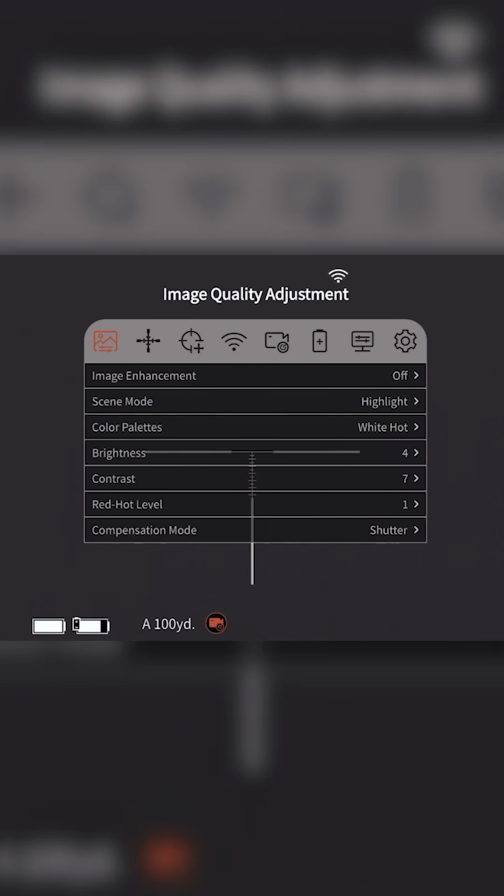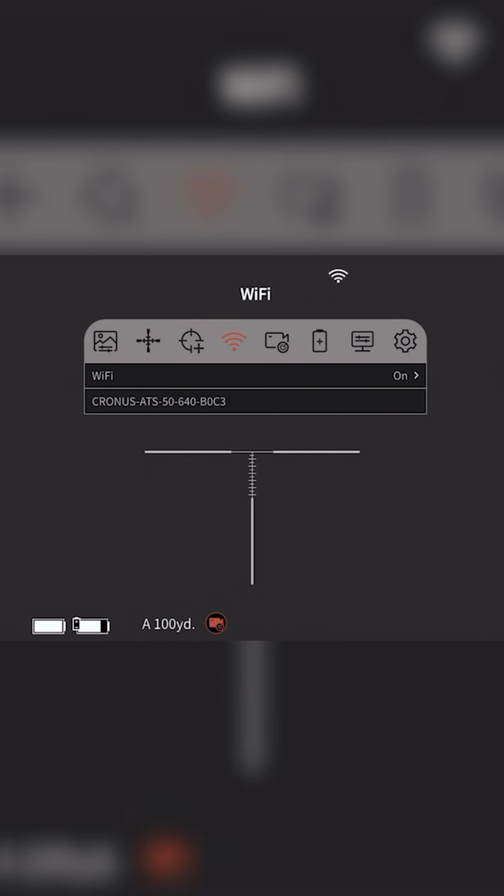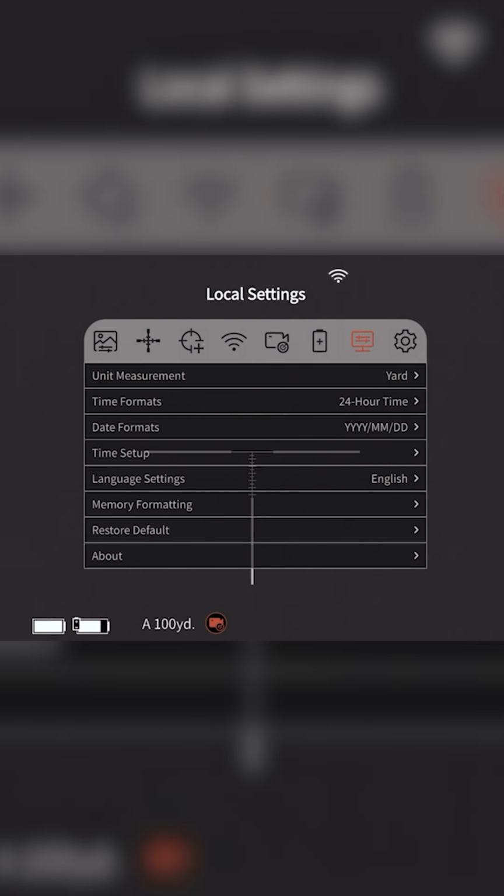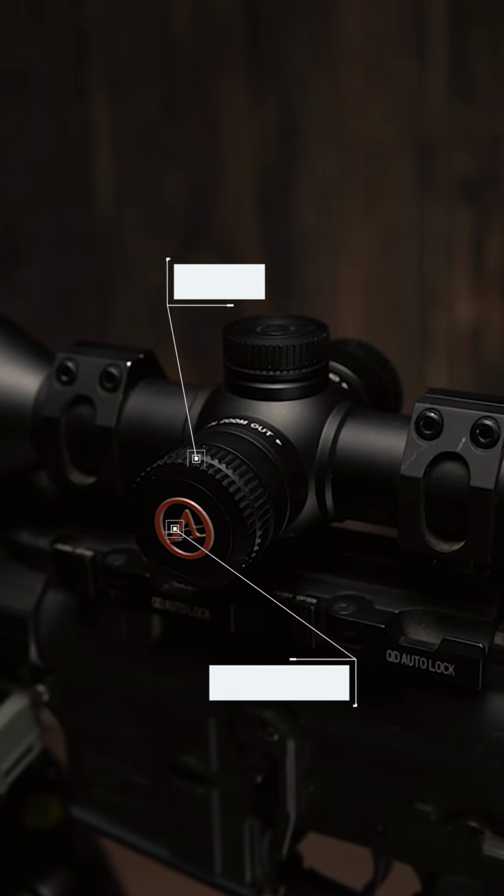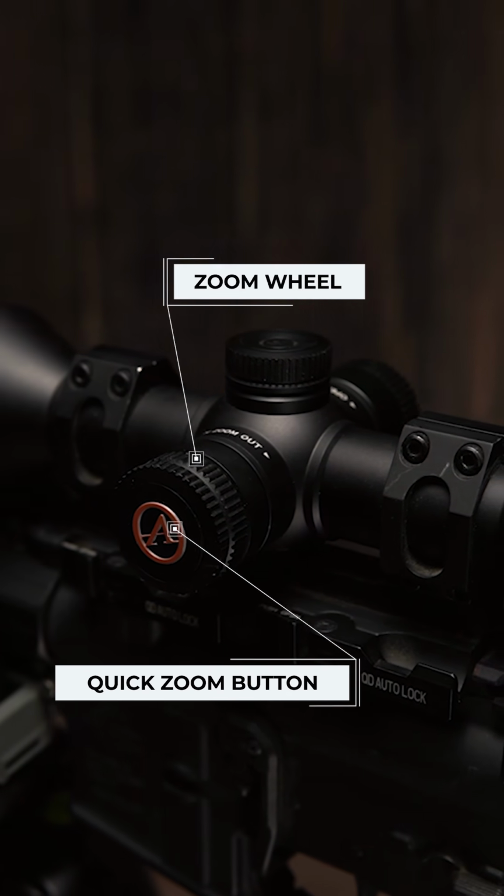With a long press of the menu button, the full menu itself is laid out very clean and organized. I was able to find what I was looking for pretty quickly without having to get too deep into the settings in order to change things. On the left side of the turret, you have your digital zoom with a rotation of the turret, or you can press the side and it will do a quick zoom.